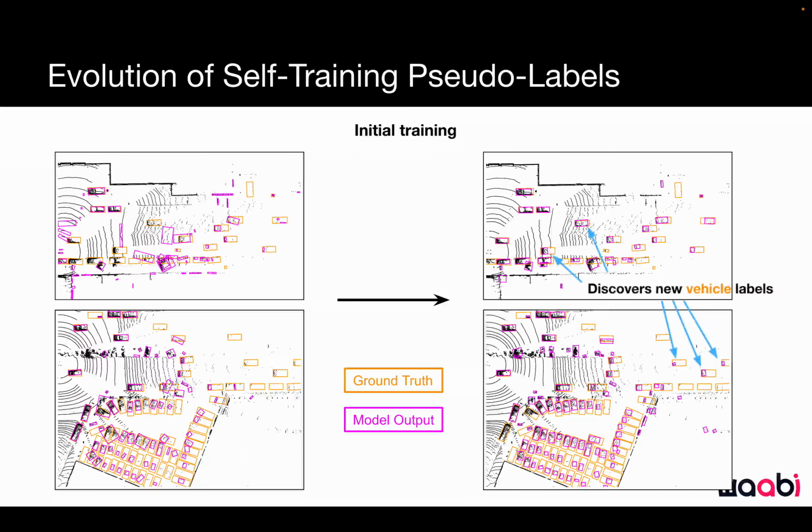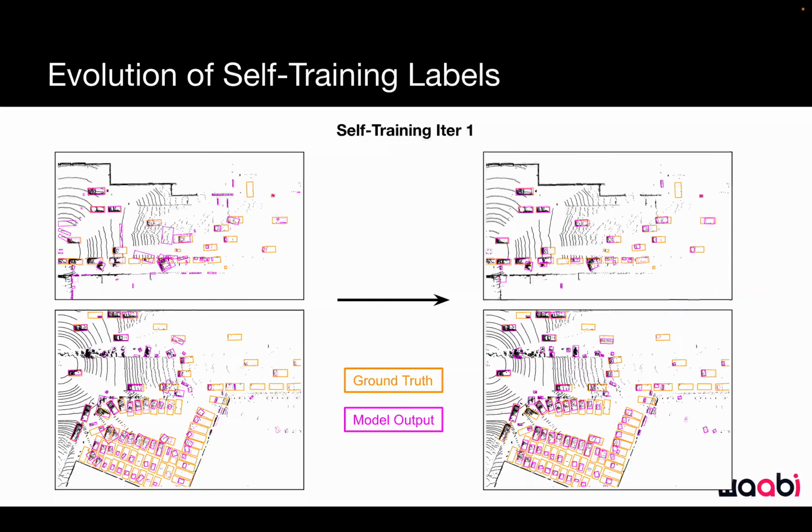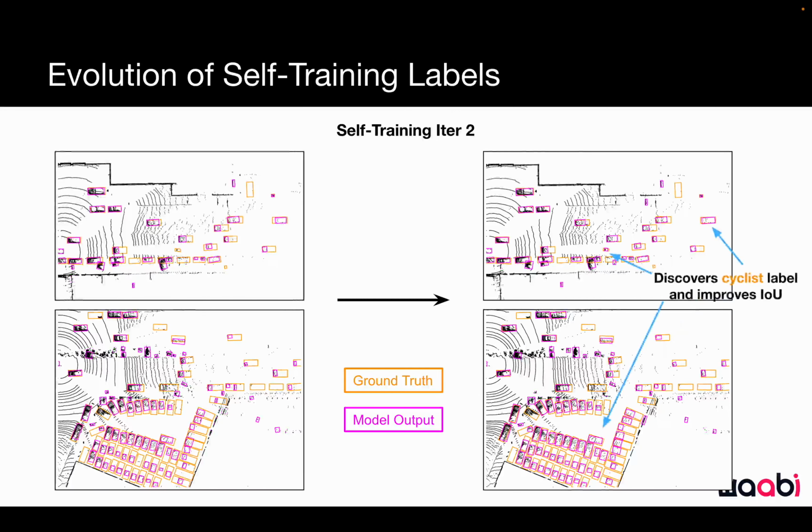We visualize the evolution of those self-training pseudolabels. The initial clustering pseudolabels are very noisy, but they contain useful learning signals. After initial bootstrapping, our detector can already discover new vehicle labels not captured in the initial clustering pseudolabels. With more rounds of self-training iterations, our detector discovers more vehicle labels and cyclist labels as well, and in general improves its IOU.